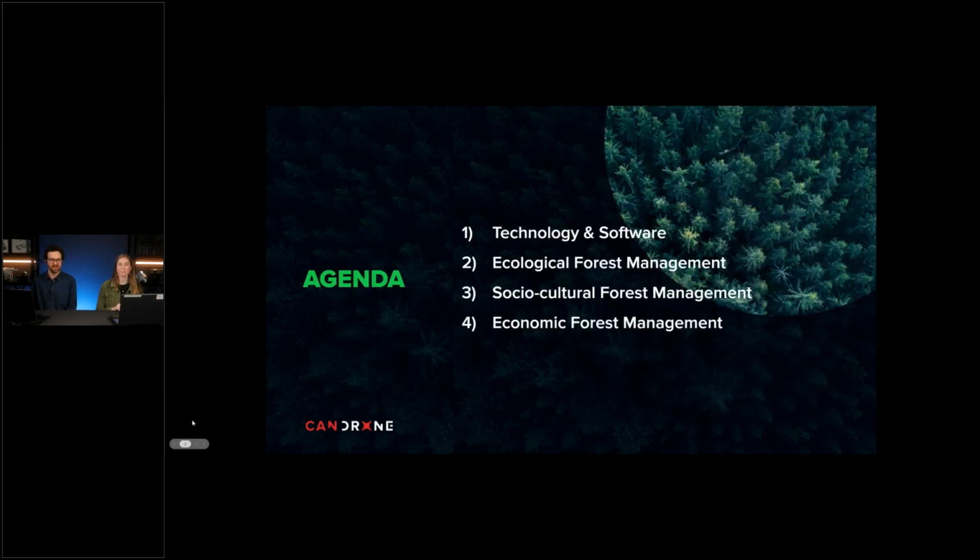With a look at today's agenda, we are going to showcase LiDAR in a forest area in the beautiful Cowichan Valley in south central Vancouver Island, British Columbia. We will discuss LiDAR technology and software and how they relate to three aims of sustainable forest management, which include ecological, sociocultural, and economic considerations for managing forests.